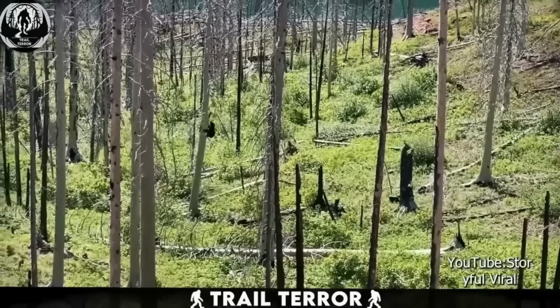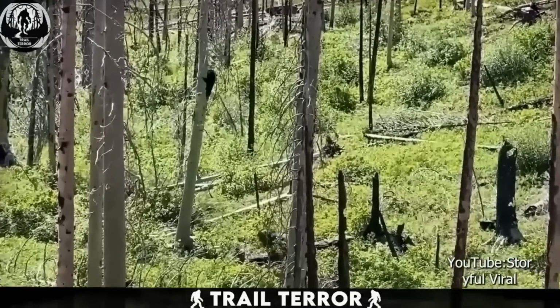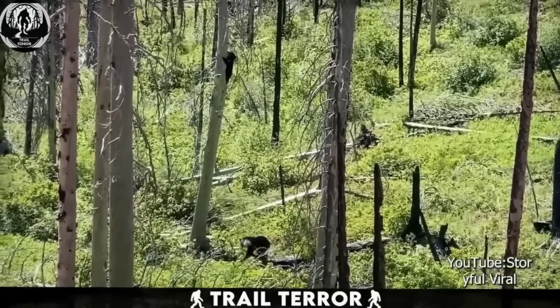I can only hope that after this encounter, any disputes between the bears were peacefully resolved, allowing each to return to their respective dens, happy and unharmed.